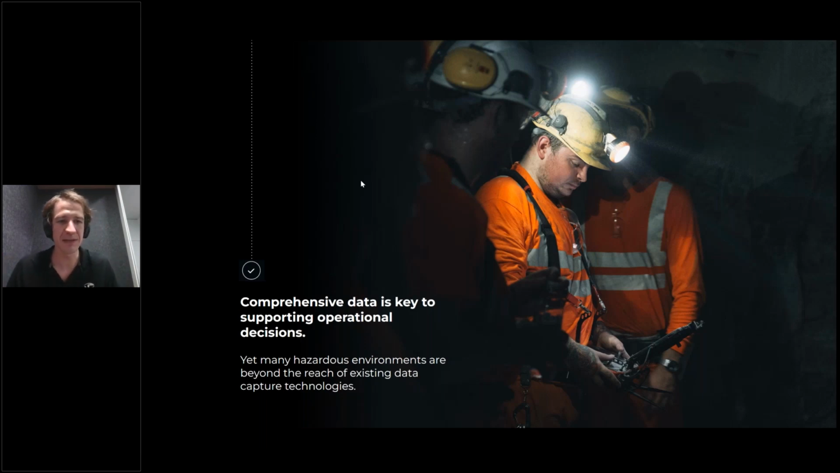We know that comprehensive data is key to supporting operational decisions, and today there are just places that are out of reach of terrestrial scanners or mobile scanners, because you cannot just send someone easily, a surveyor, in these spaces. And so there are many hazardous environments that are just not surveyed, even though they could really benefit the project or provide crucial data.